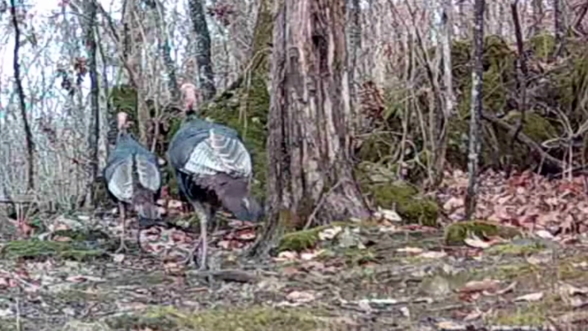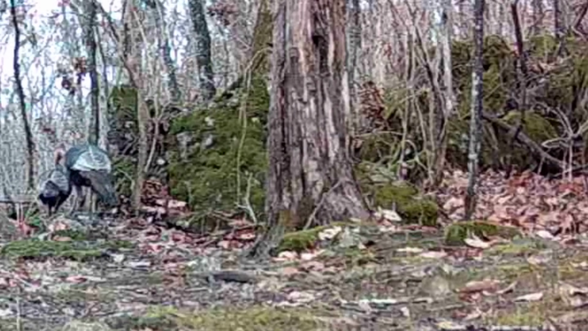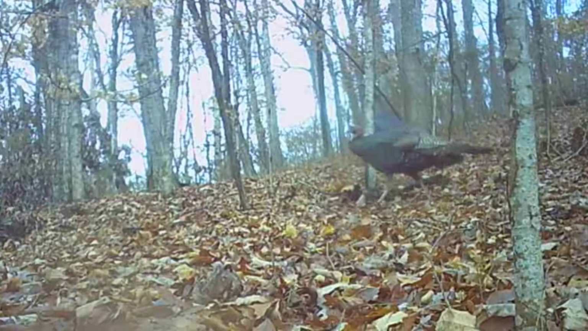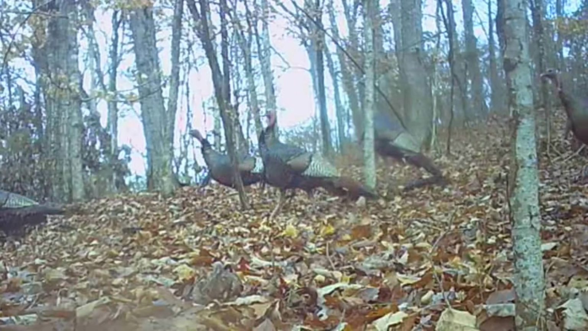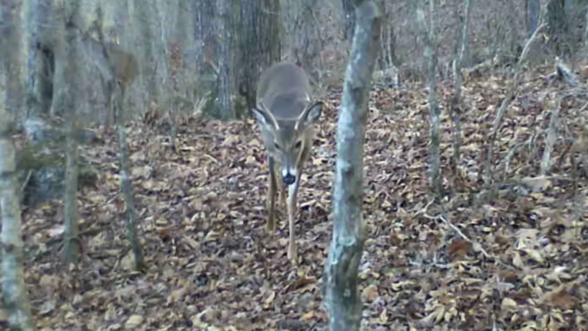And the turkey, they seem to be doing awful well. All at once, you just see them all the time, everywhere. I'm picking them up on all kinds of cameras. Big old toms. When you see one, well, you liable to see a couple dozen of them. They on the move too.